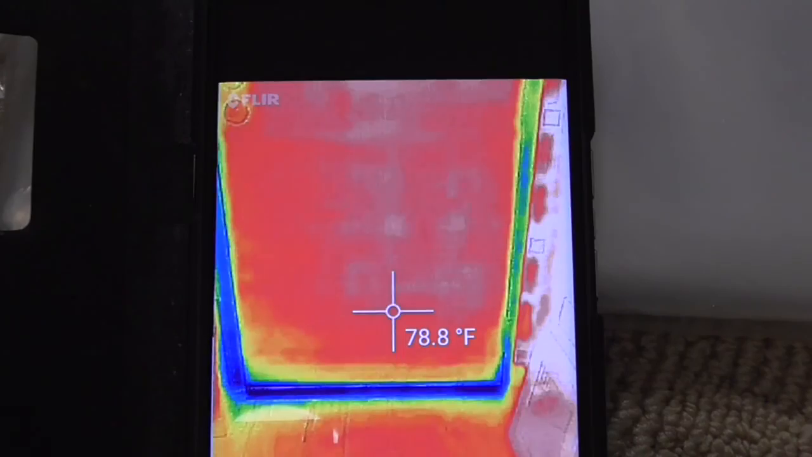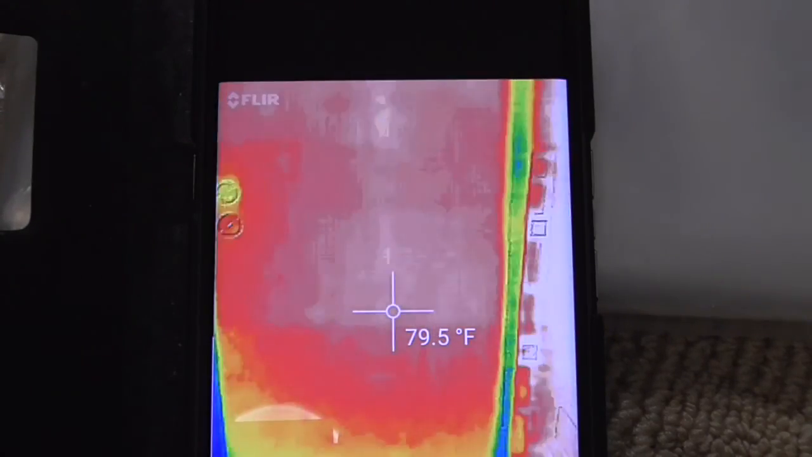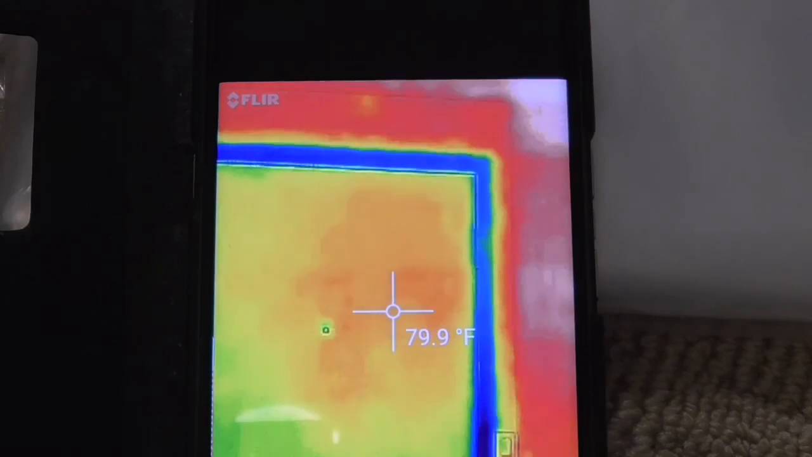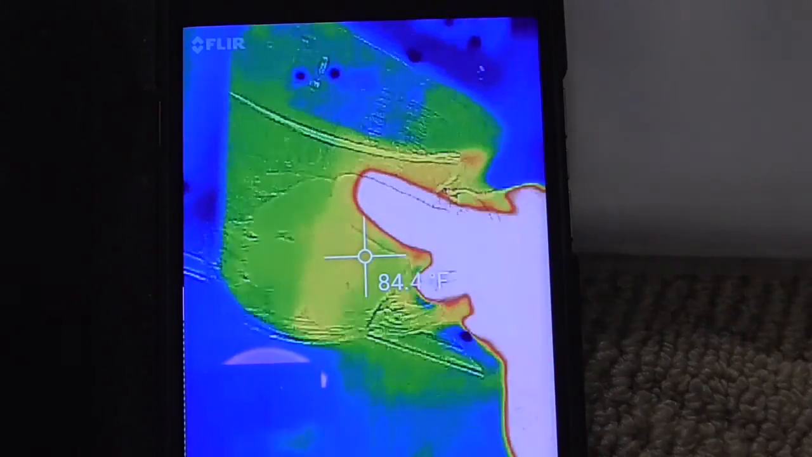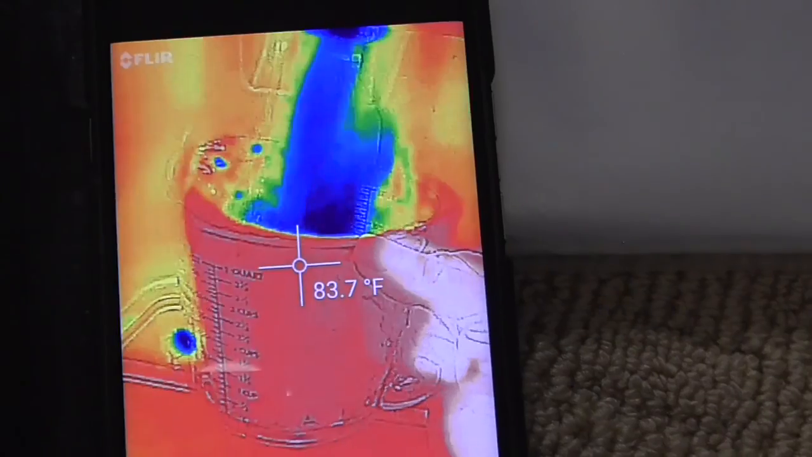So for something like this, this would be a very good product to have. You are able to, going up the side of the door now, see that's a metal frame, a metal door frame on a wood door. I'm recording as I put ice in the Pyrex thing.